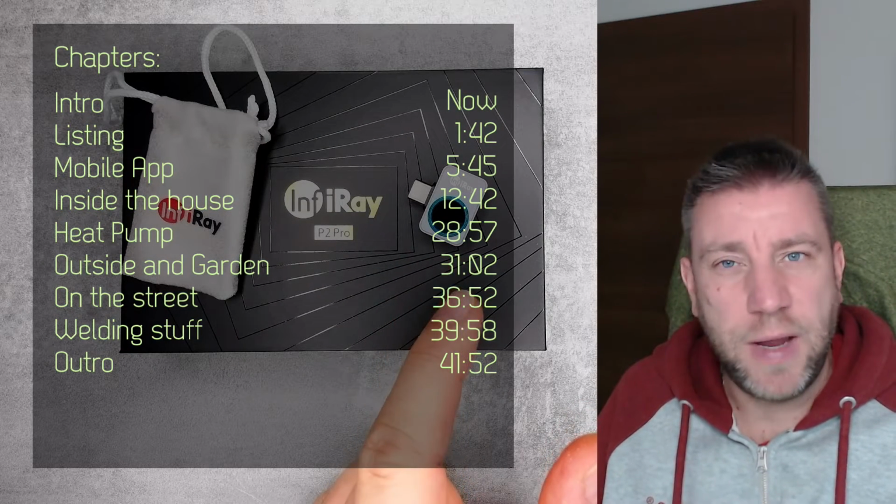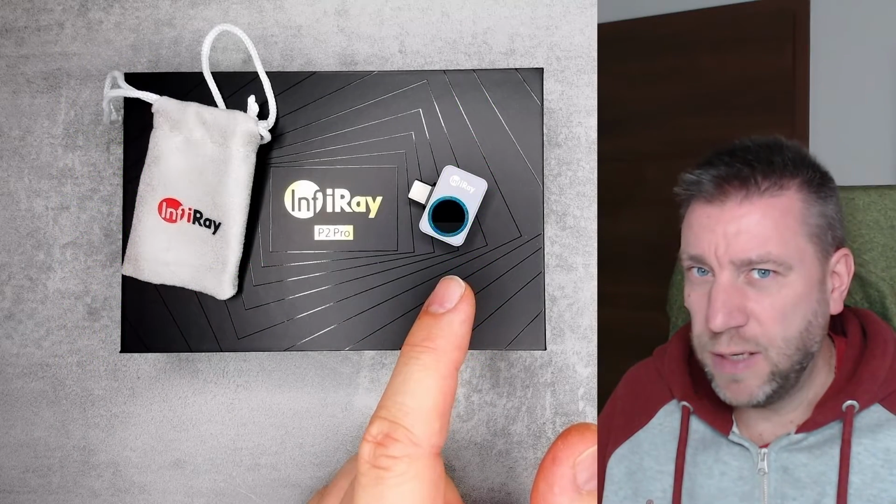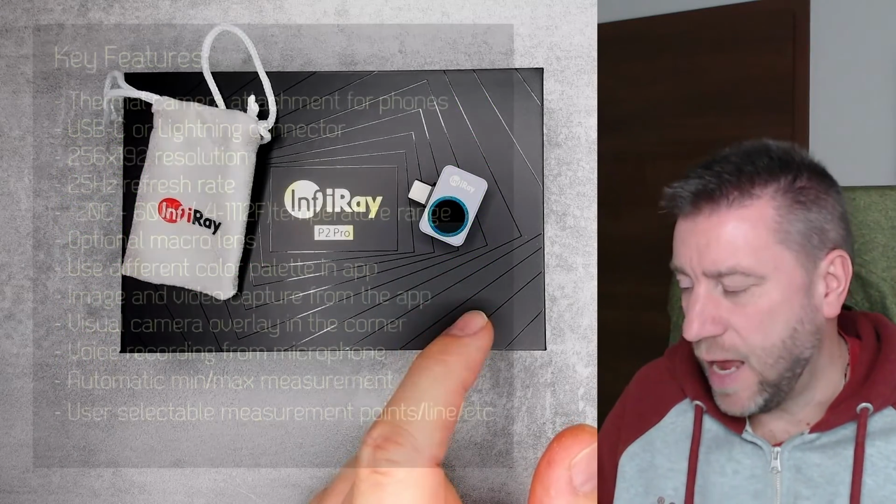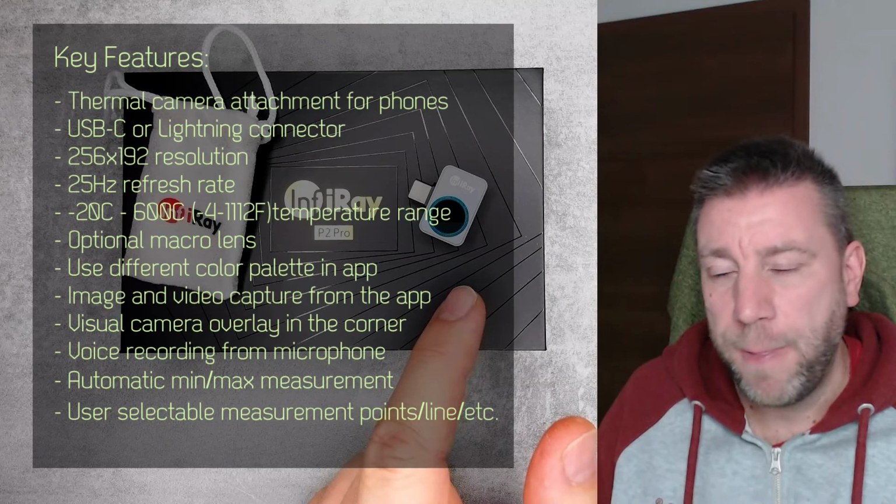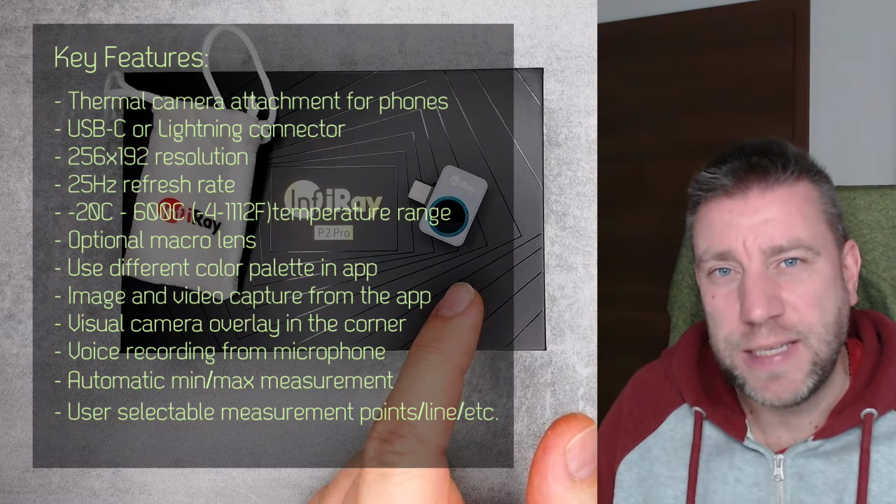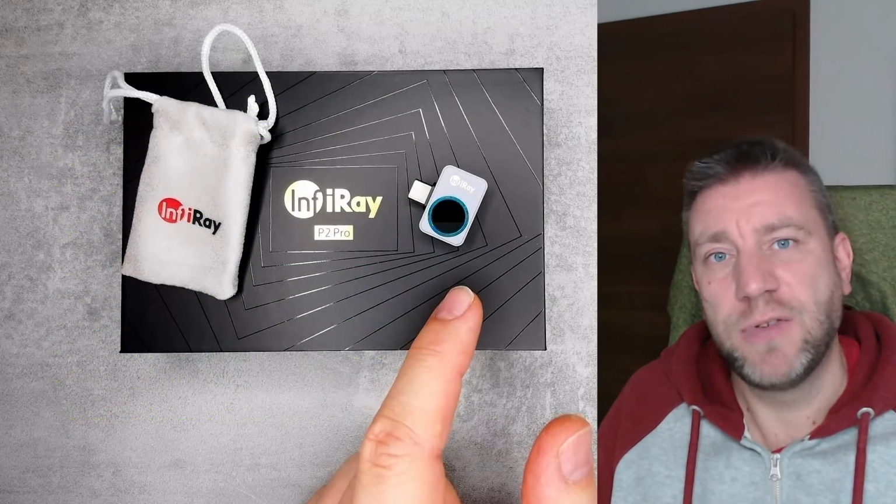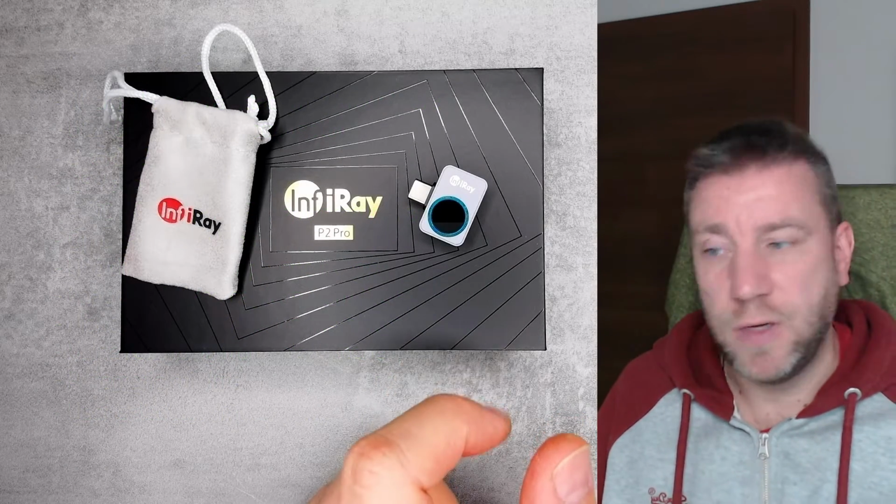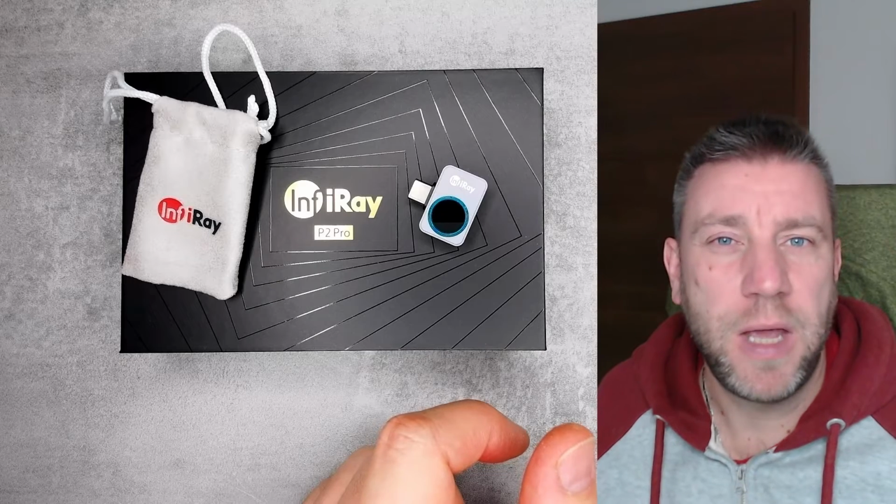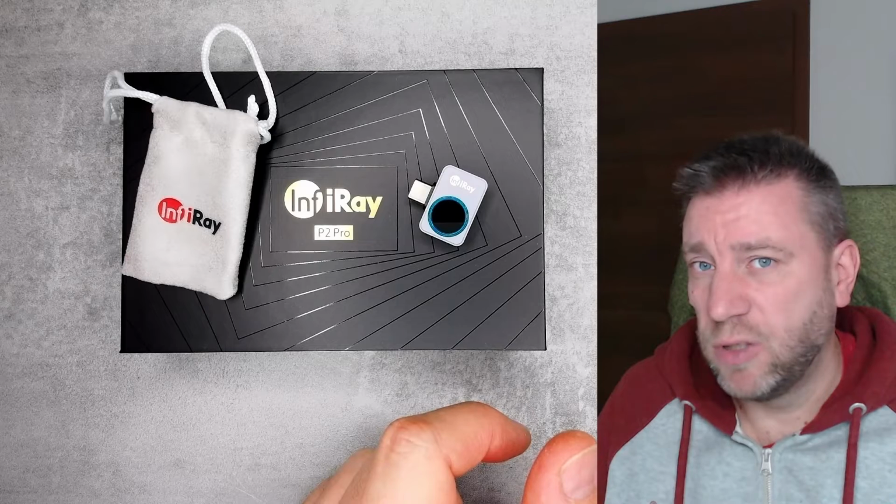Infiray has the P2 Pro and the P2, but there is also a T line of series, and spec-wise they look very similar. But I eventually chose this one because I have seen it in many other YouTube videos, and hence I don't really want to make a review about this. More like my reflections on how I'm going to use it.